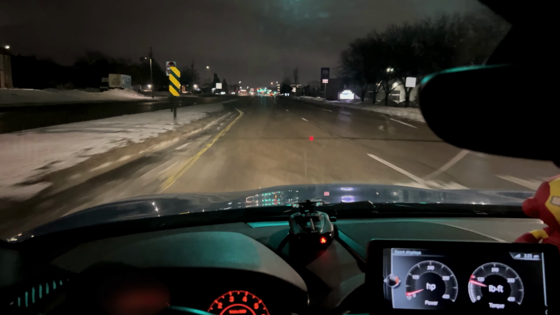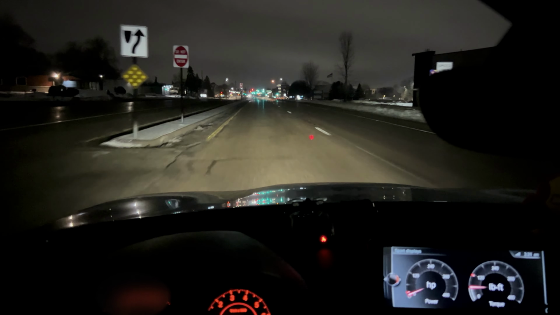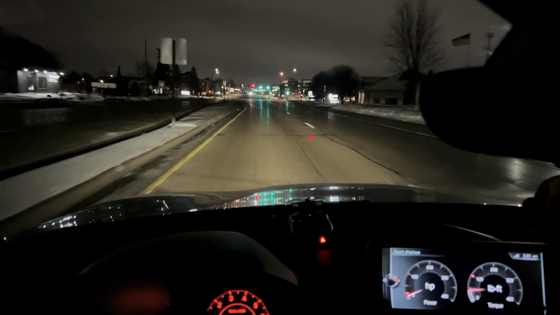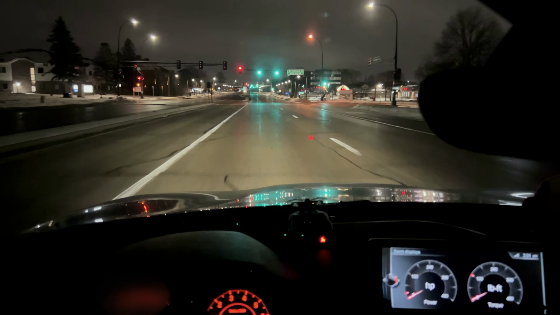You see these kids coming up, and I can't entirely hate on them for that, because I used to be 16 and 17 too, right? But please be careful. You gotta respect the vehicle, respect the machine, and have fun, but please be safe.